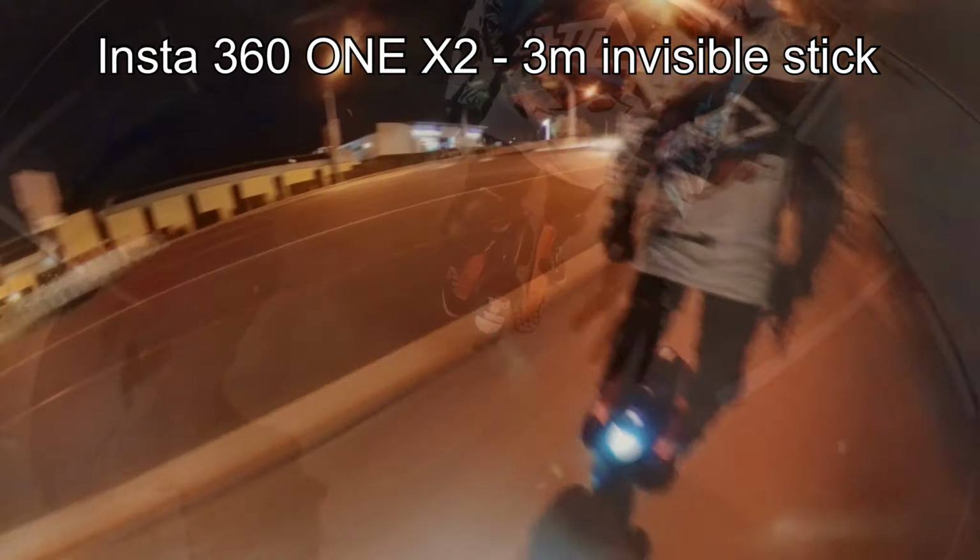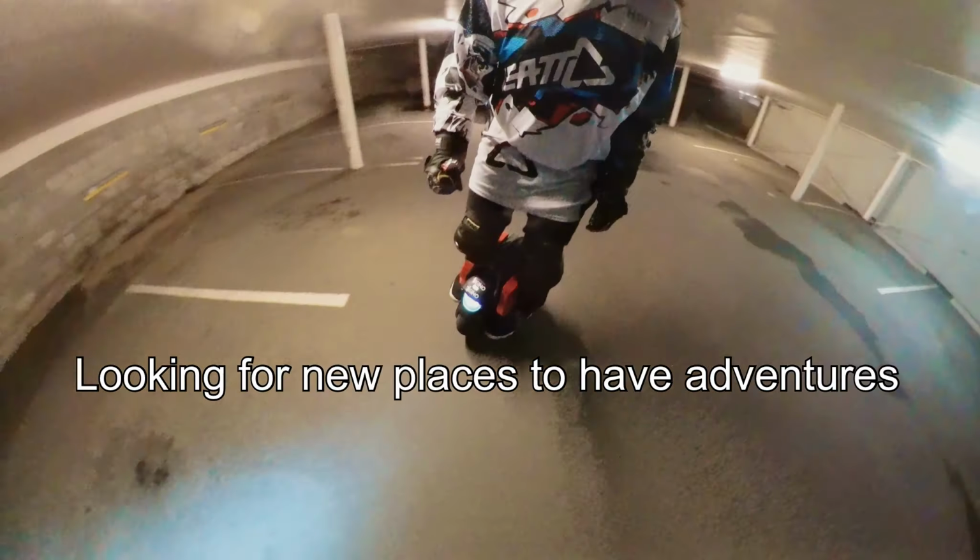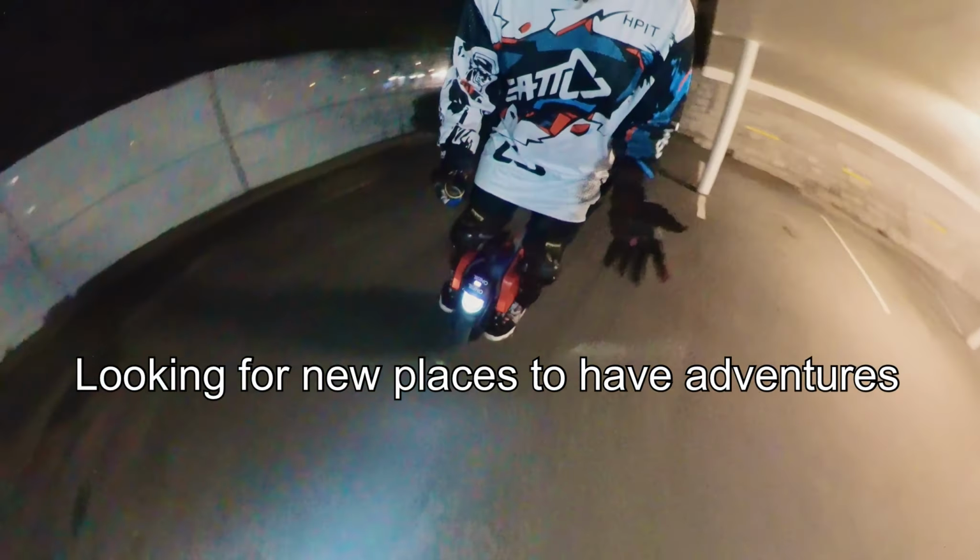It's forward and back, and I'm on my wheel out and about at night. A couple of near misses just there. A car was just driving straight into me. I didn't have any cameras running. It's always the way. And a couple of people just sort of coming out of nowhere.